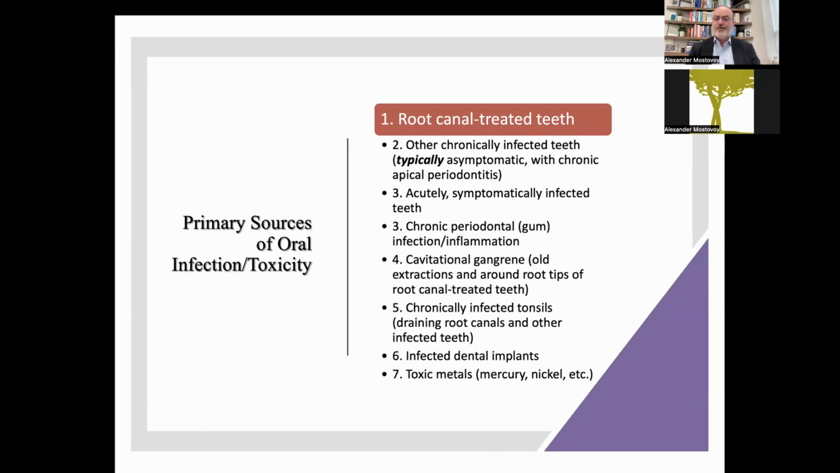There are others, of course. You're looking at infected teeth, chronic periodontal or gum infections, cavitational gangrene, chronically infected tonsils, infected dental implants, as well as toxic metals.